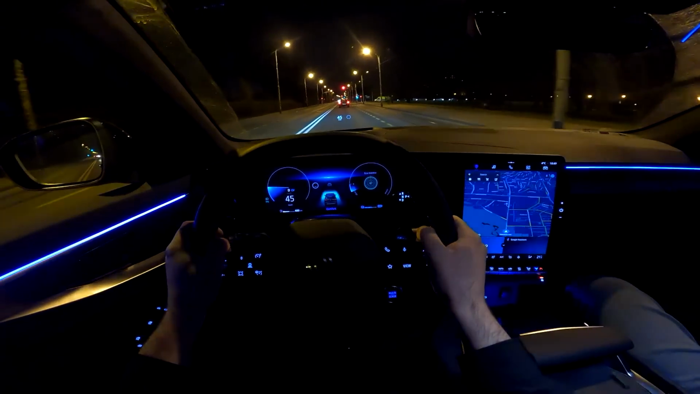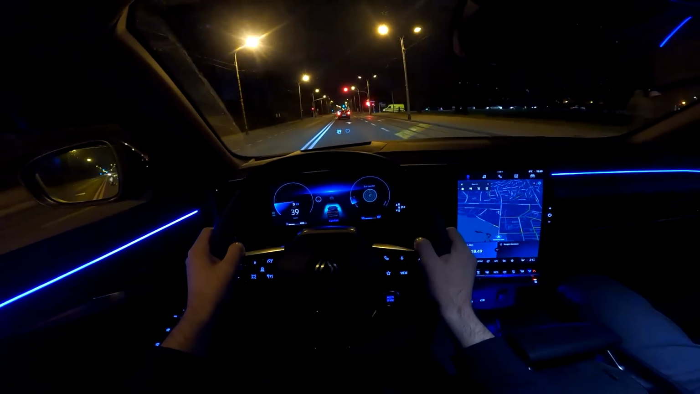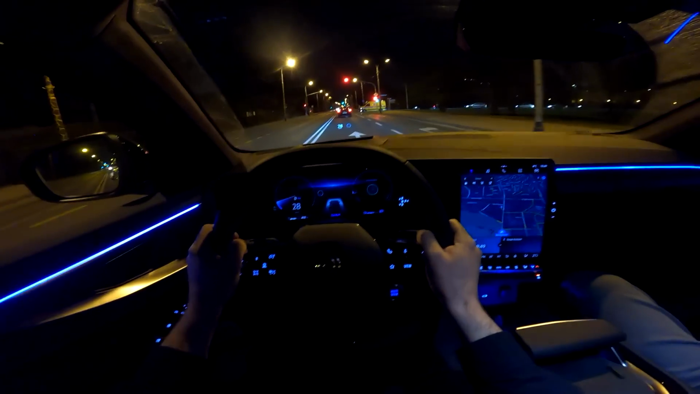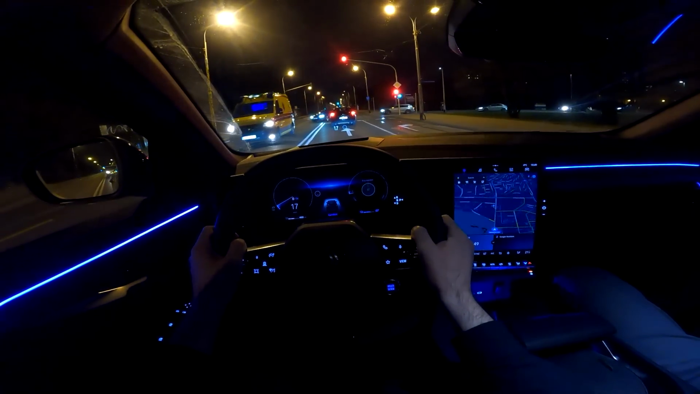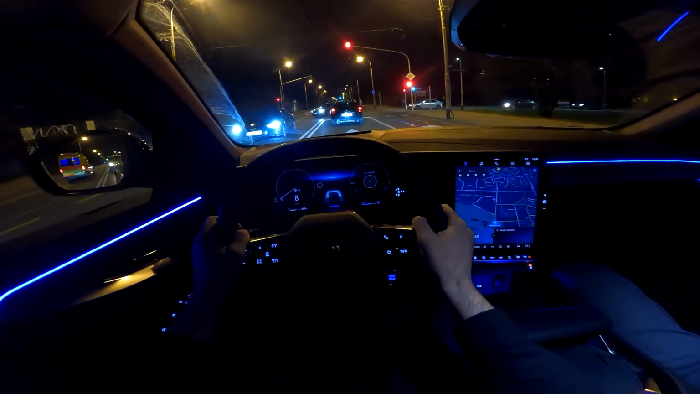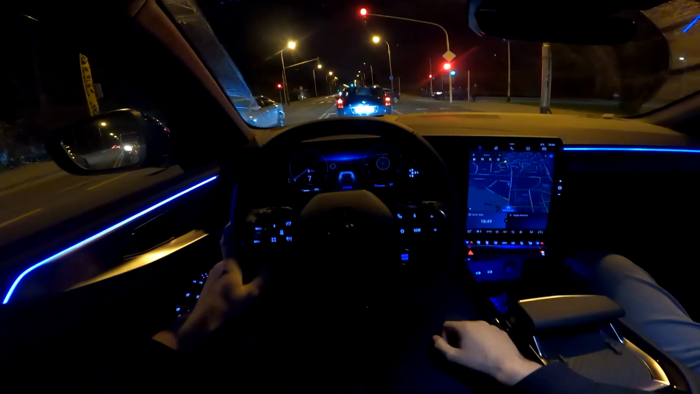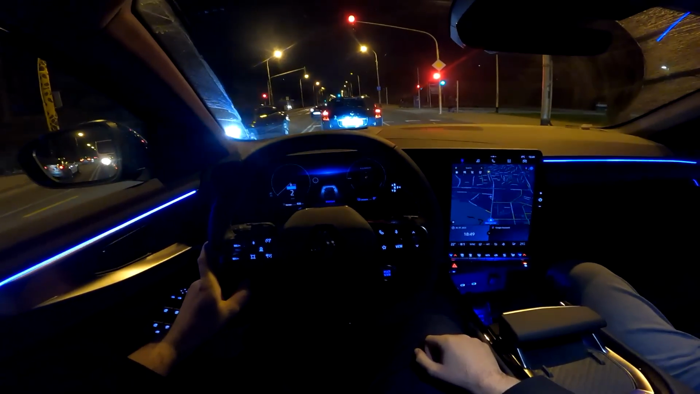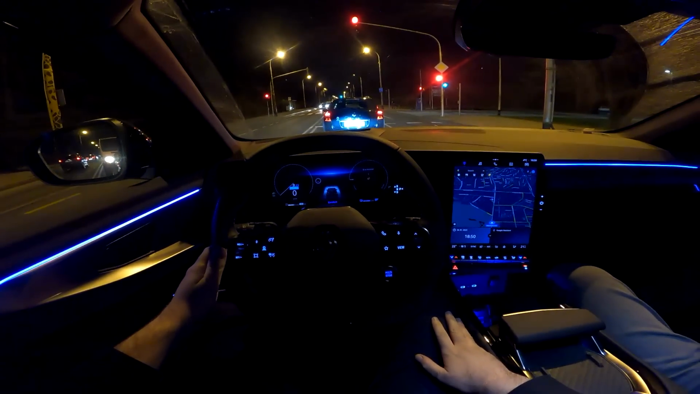Now I'm not braking, so this is all recuperation of energy. Look at this, really slowing you down. So it will slow down to around 8 kilometers per hour. Now I need to apply the brake, and yeah, well, that's it.